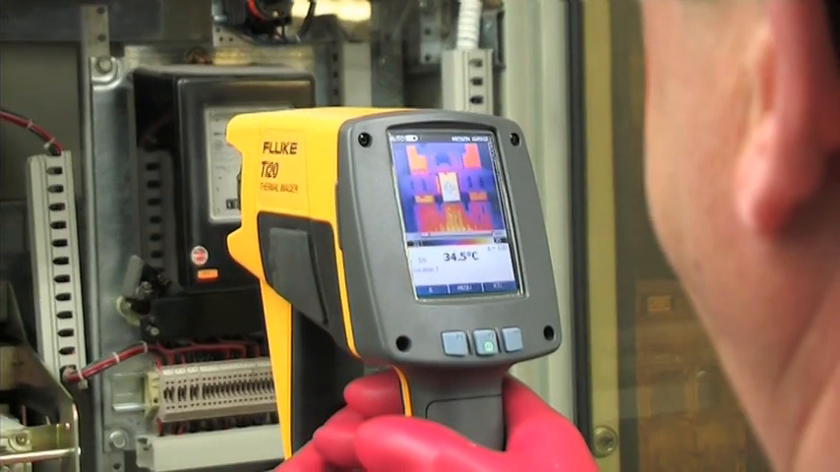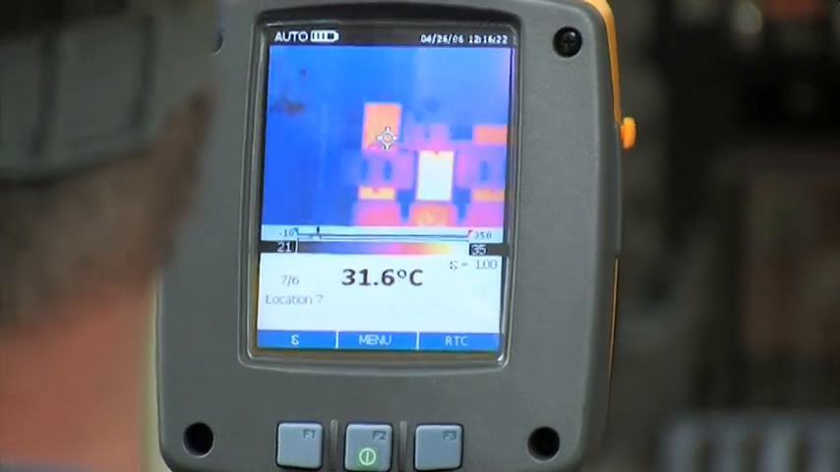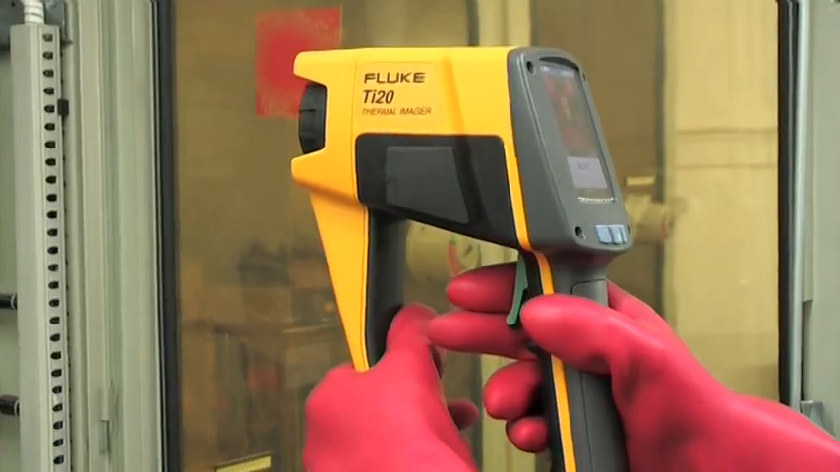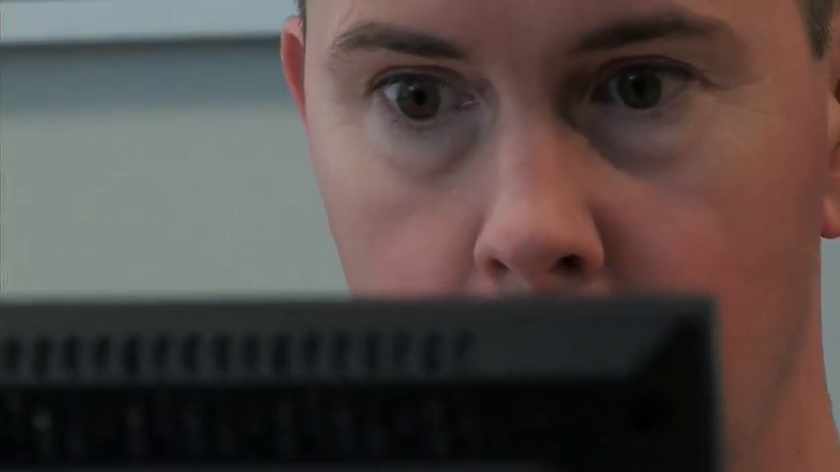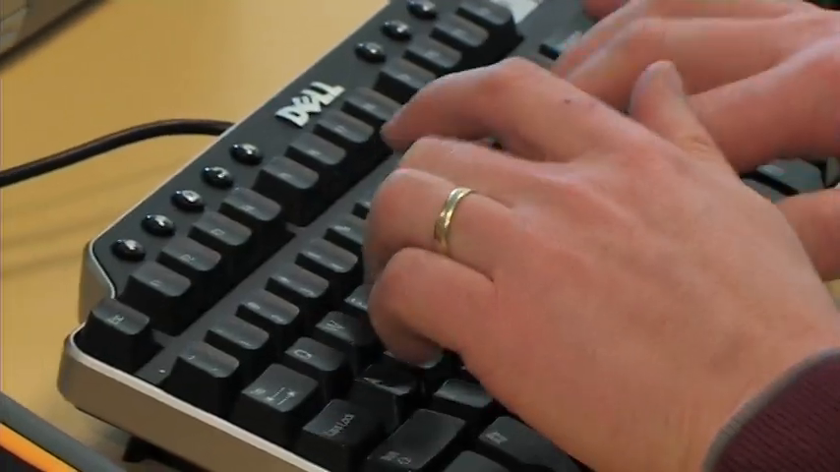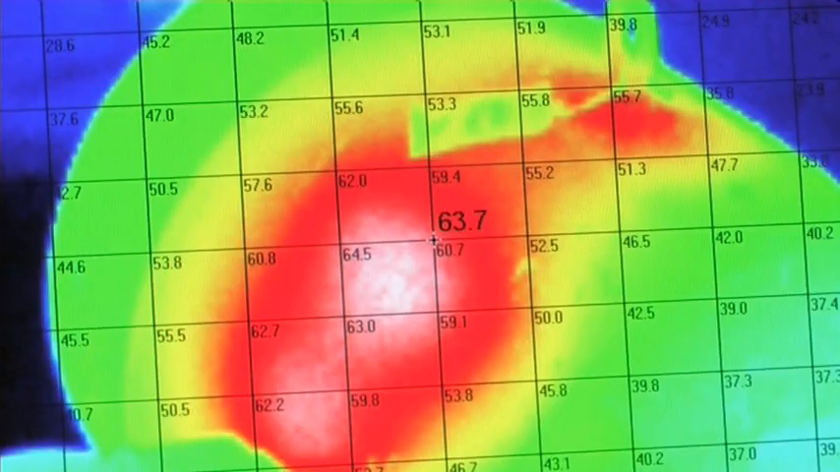Recent advances in technology have not only lowered the cost of thermal imagers, but also made them easier to use. These new generation thermal imagers have all the features required for industrial maintenance without the complexity found in traditional imagers. Beware of cameras that only capture thermal images and provide a single temperature measurement. To really benefit from thermography in an industrial setting, you need a fully radiometric imager. This enables you to get an absolute temperature reading from any point in the image.